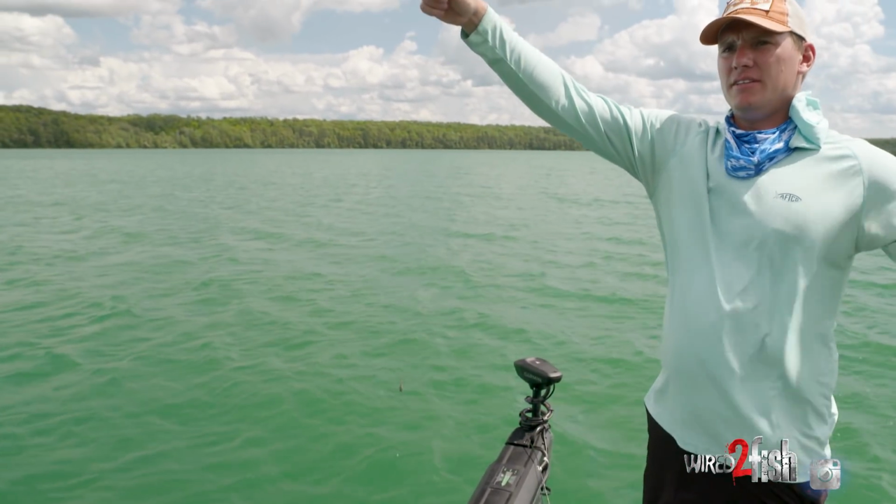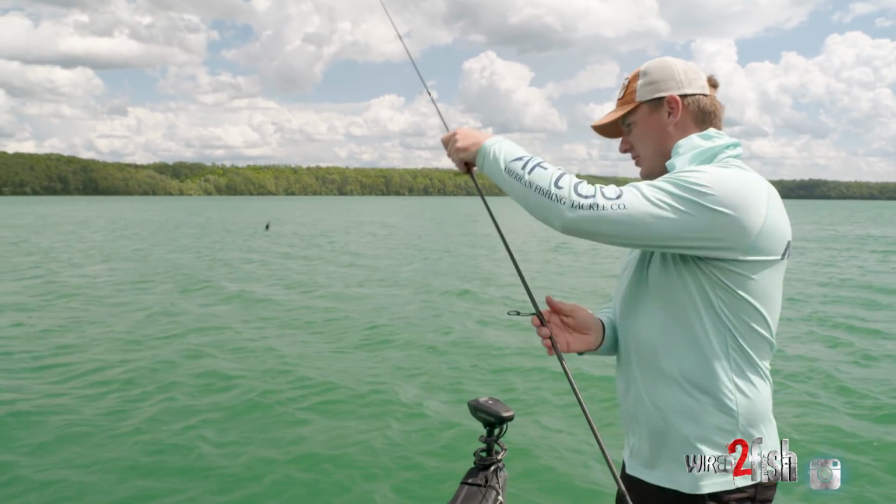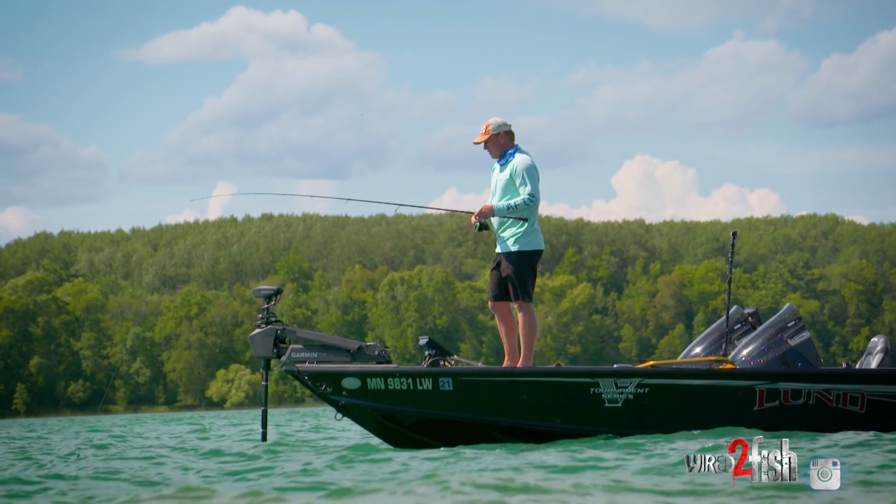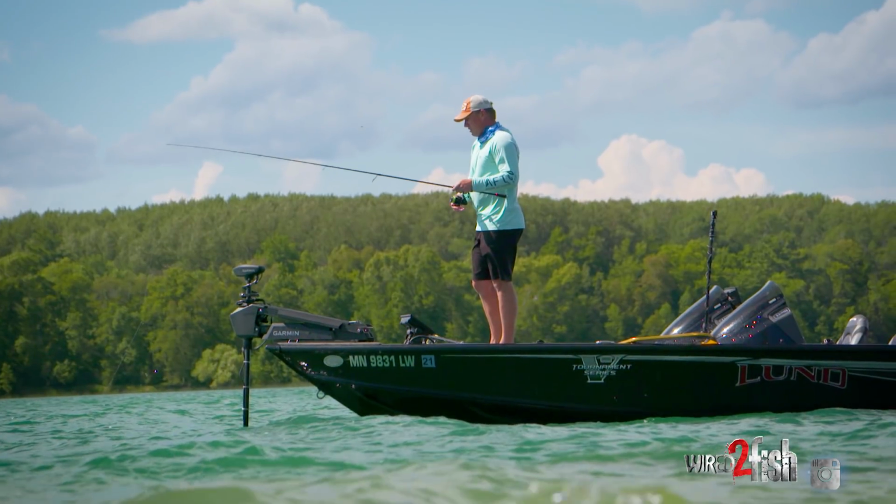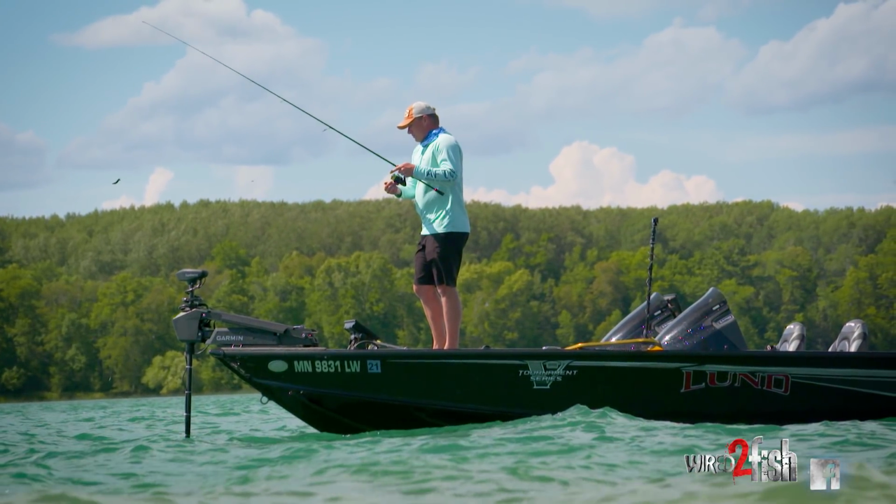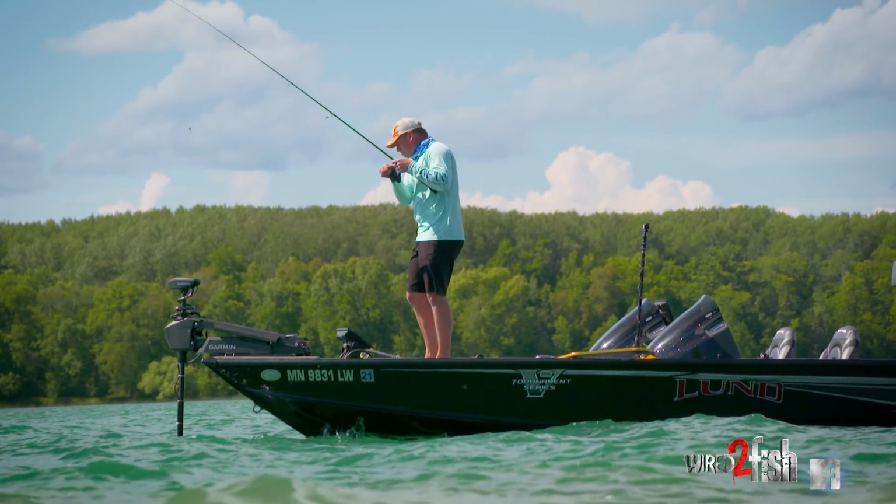If you look at this drop shot, this is about as long a drop shot as you probably can comfortably throw. I would say it's pushing the 4-foot mark. This is about twice as long as what a normal bass fishing drop shot would be.